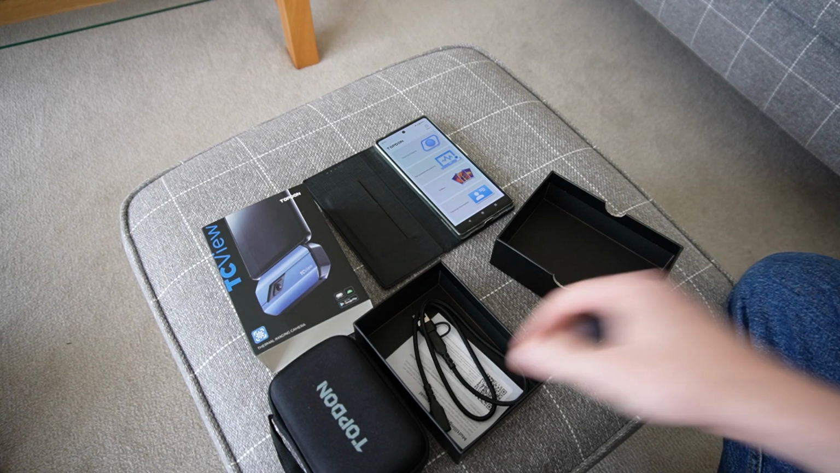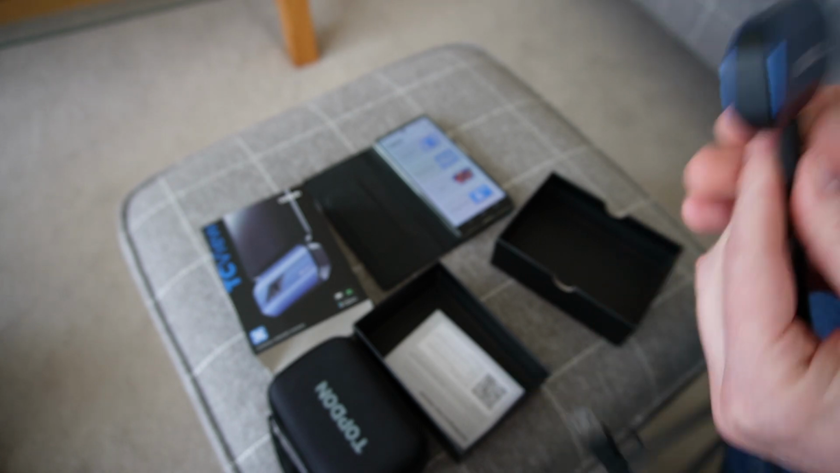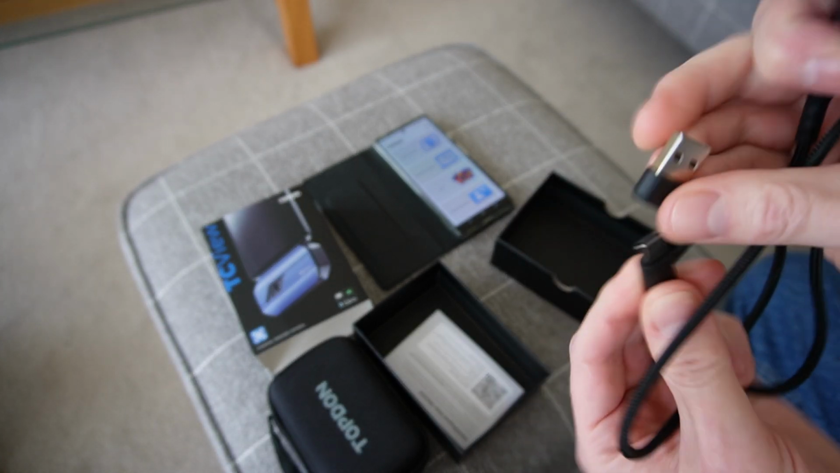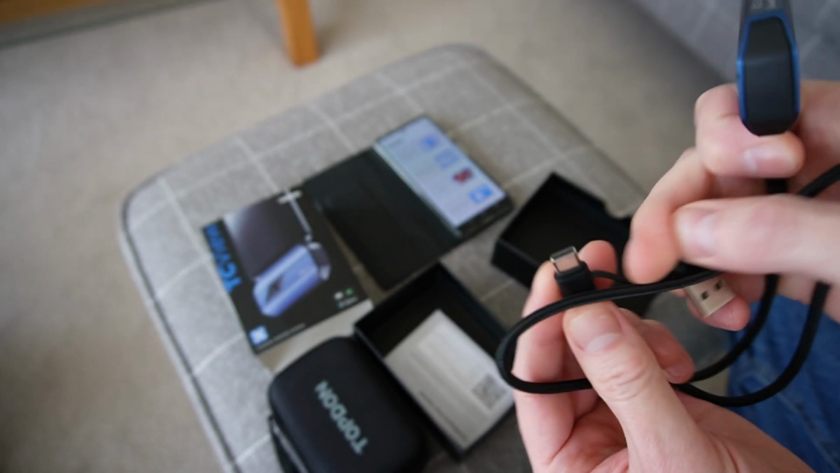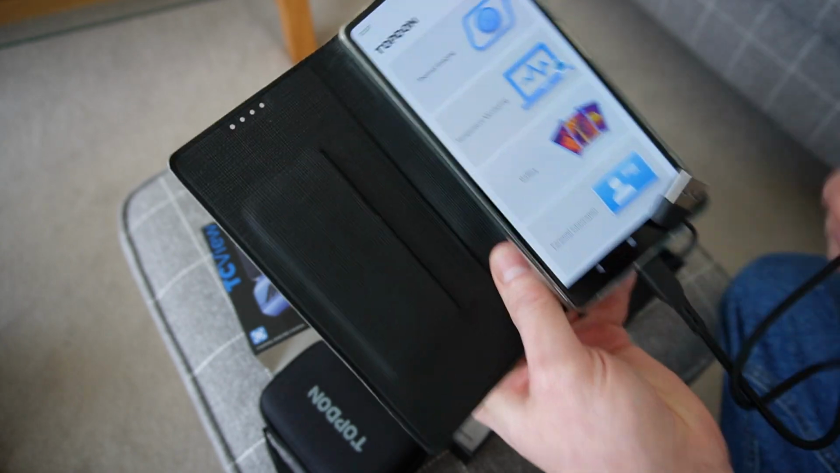But before I do that, one thing I forgot to mention just now was actually this little cable. You can connect it in to the camera here, and then it's got a little USB-C on the other end, or just a standard USB-A if you prefer. And you can plug that into the camera, into your phone instead.